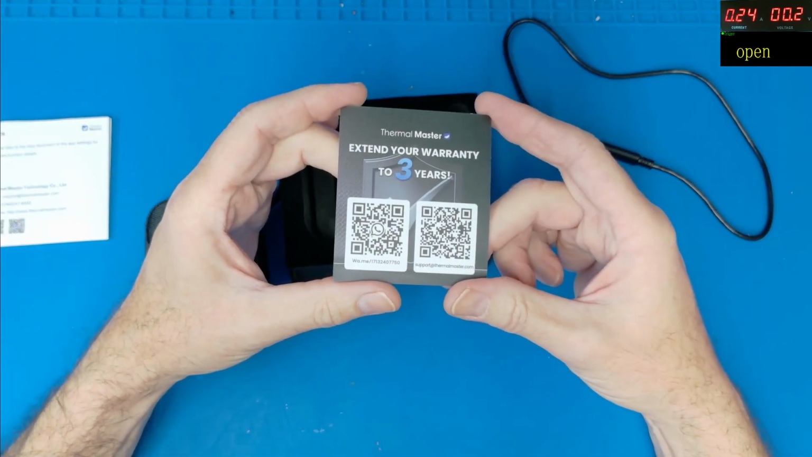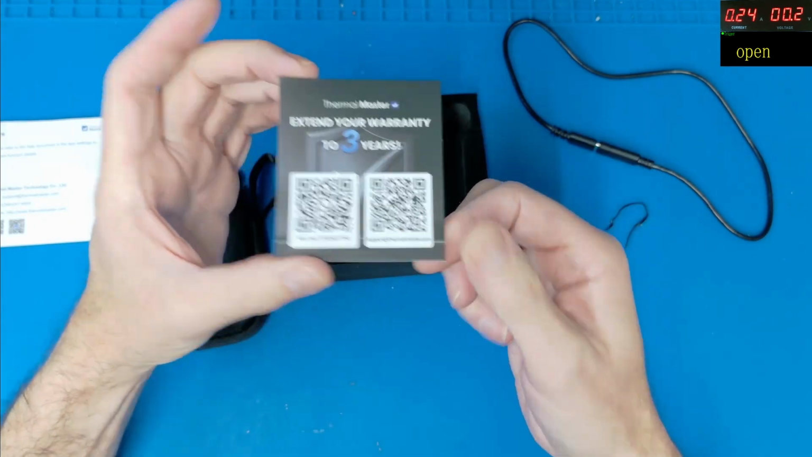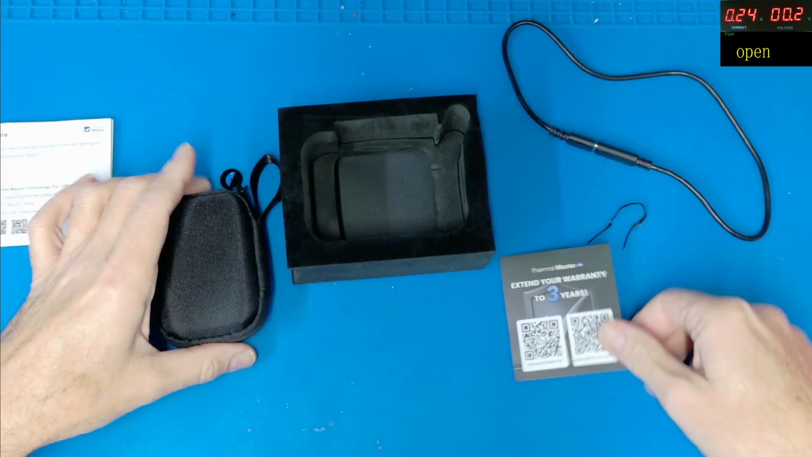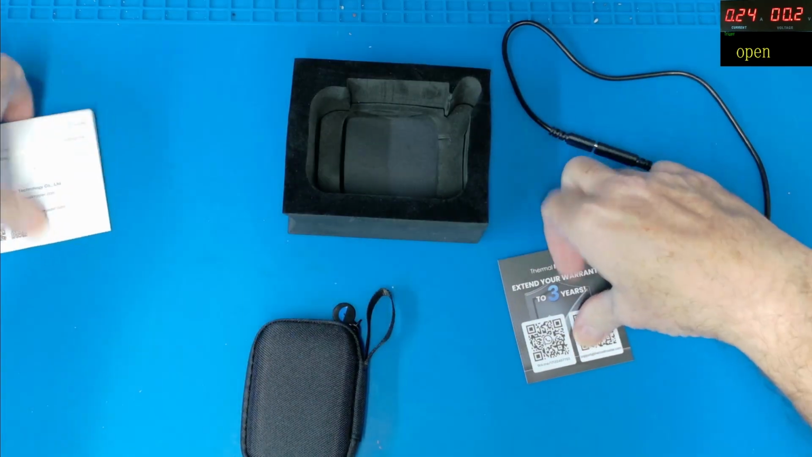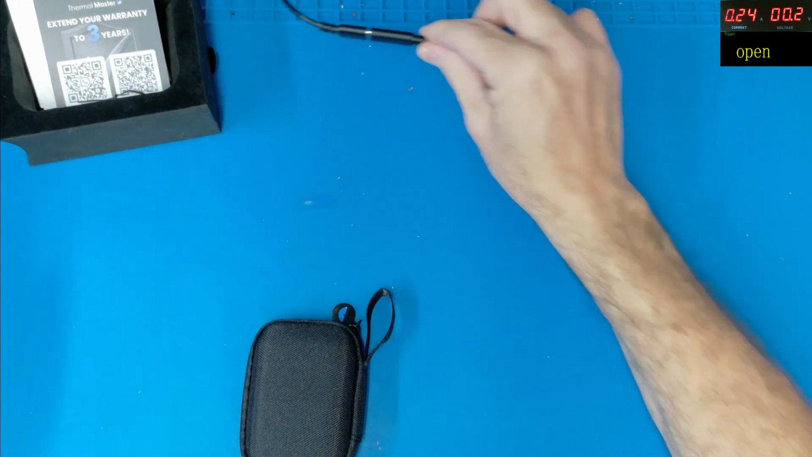You've got the option to extend to a further 3 years warranty on this as well. And again, some QR codes on there where you can scan upon purchase. We'll just pop all the literature and the cable to one side.